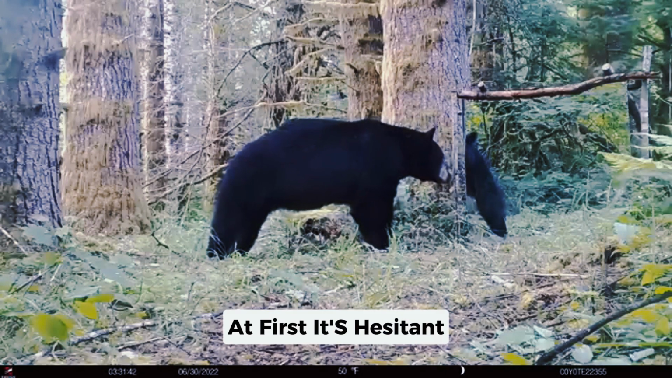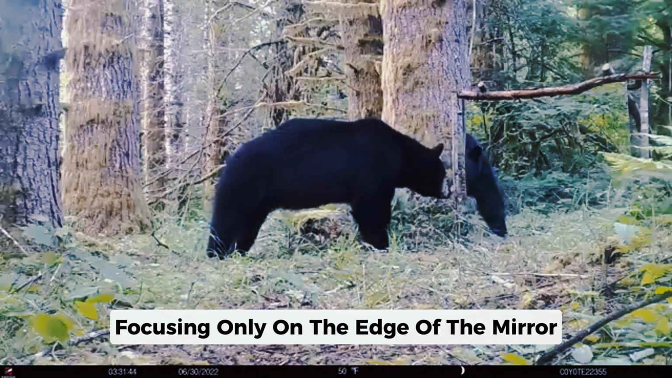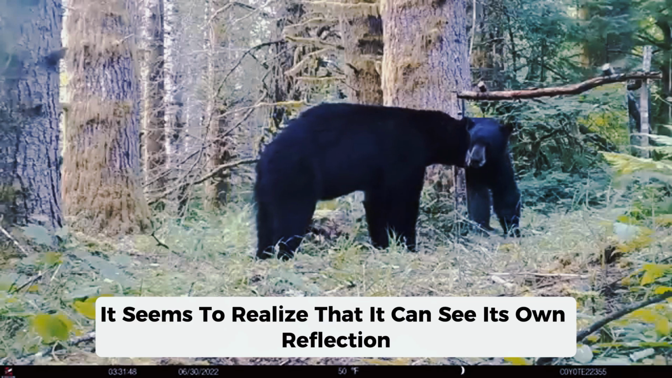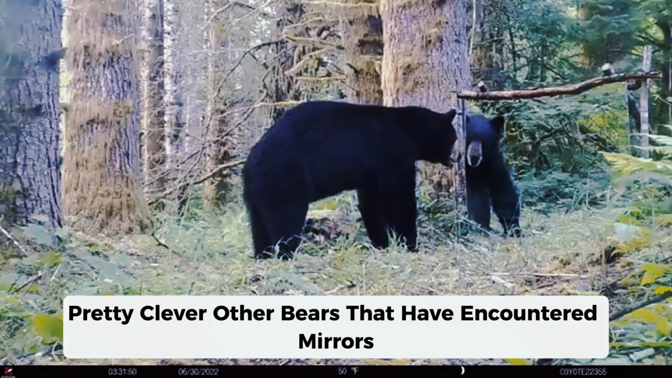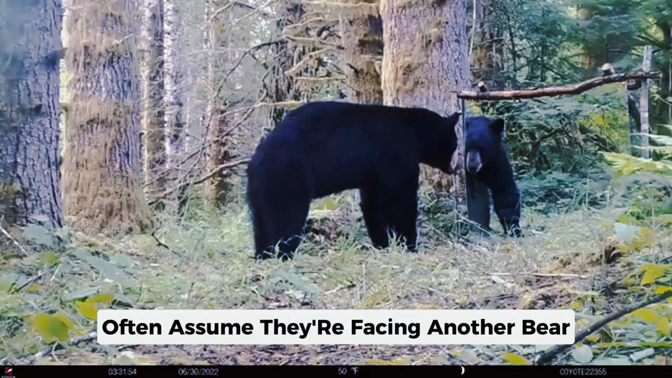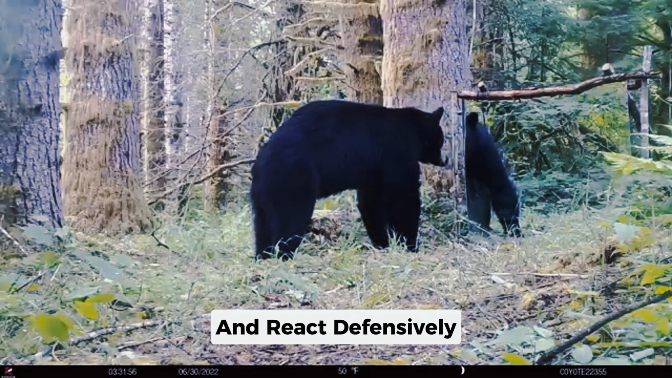At first, it's hesitant, focusing only on the edge of the mirror. But then, it seems to realize that it can see its own reflection. Pretty clever. Other bears that have encountered mirrors often assume they're facing another bear and react defensively.